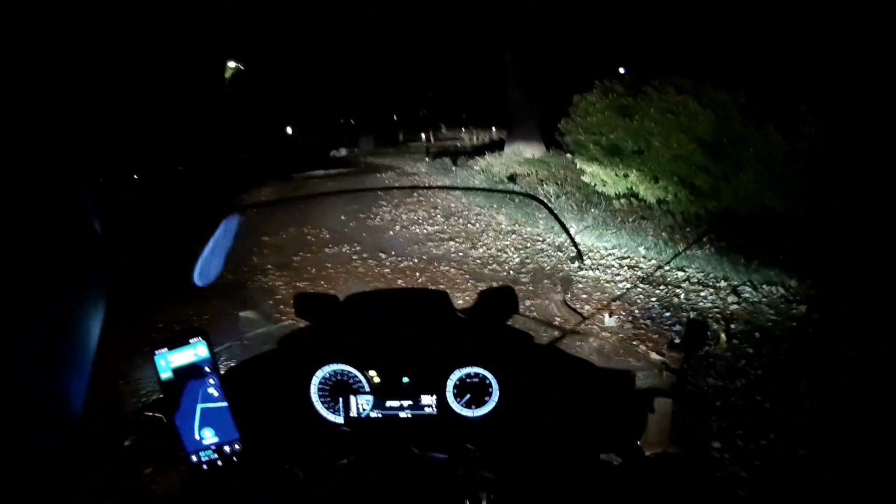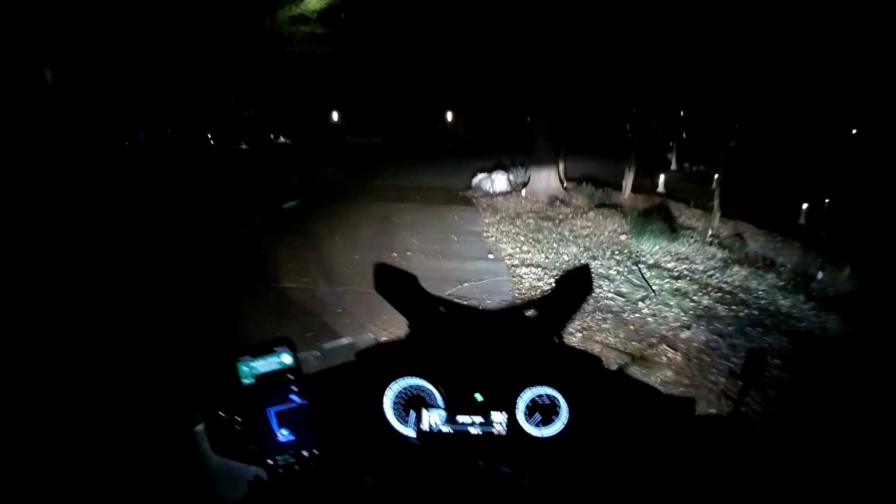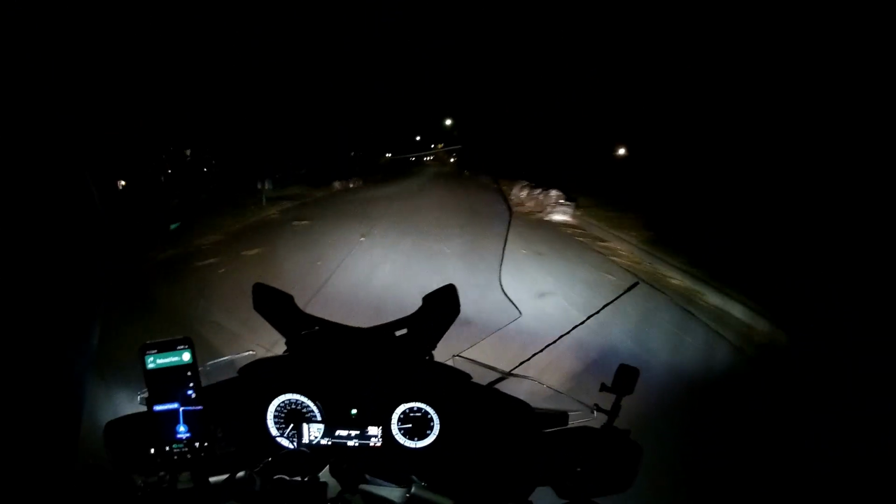Now, I don't really like riding in the dark or even driving in the dark, but I must admit, the lights on this BMW are pretty amazing. And I have the auxiliary lights on as well, and it casts a really good pattern of light, so I'm having little difficulty navigating these very dark streets in my friend's neighbourhood.